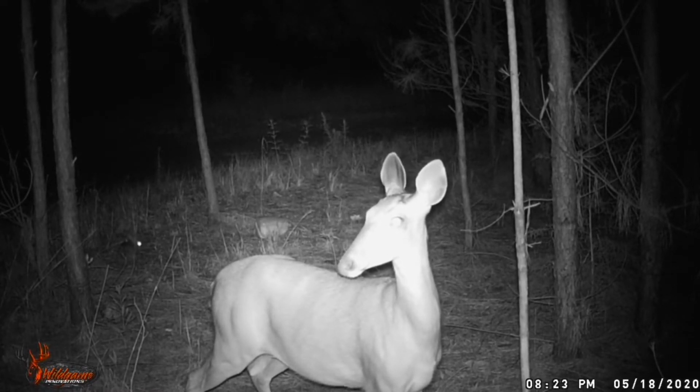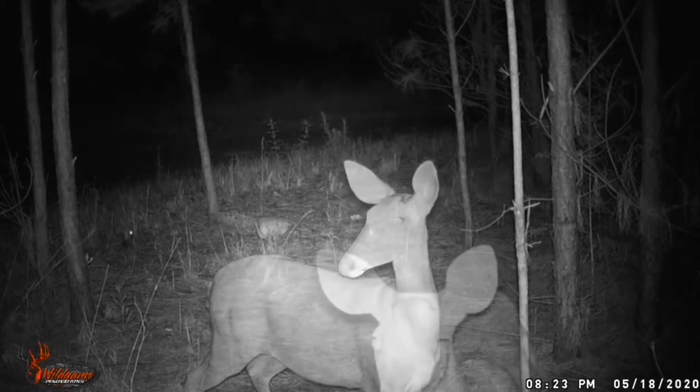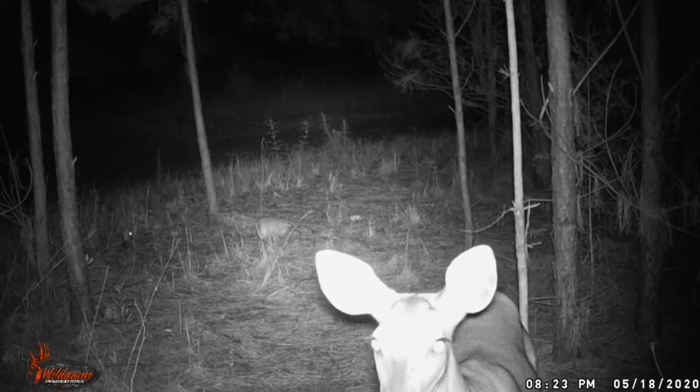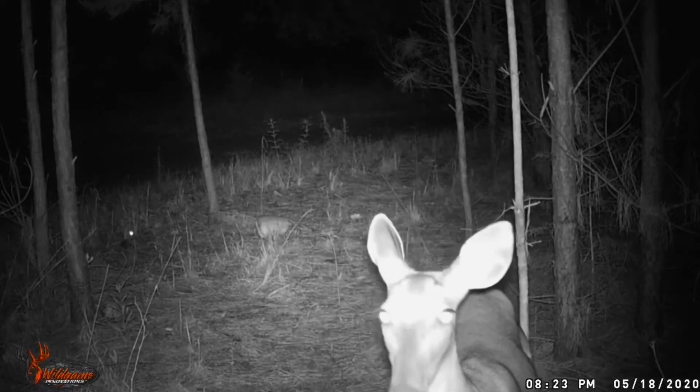That's a pretty doe right there. Or is that a doe? I can't really tell. Looks like a doe. That's a pretty deer right there. No, it's probably a little buck. But I was kind of curious about that camera, that red light.